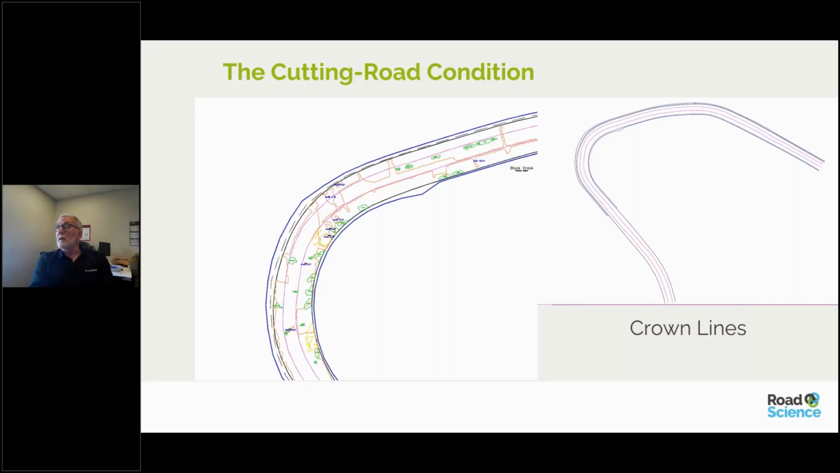So in this case, we ended up having to examine the cross sections to create the crown lines to get good results, to make sure that the road conditioning actually resembled what the track looked like, and not make it look like it was a mountain or big lumps.